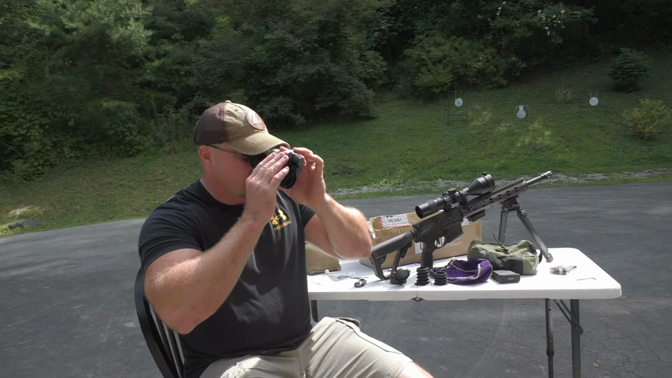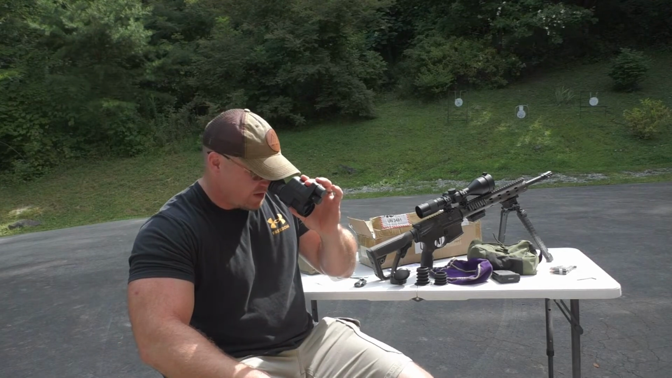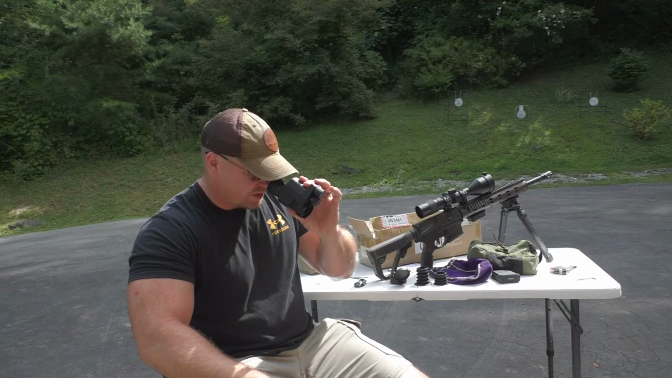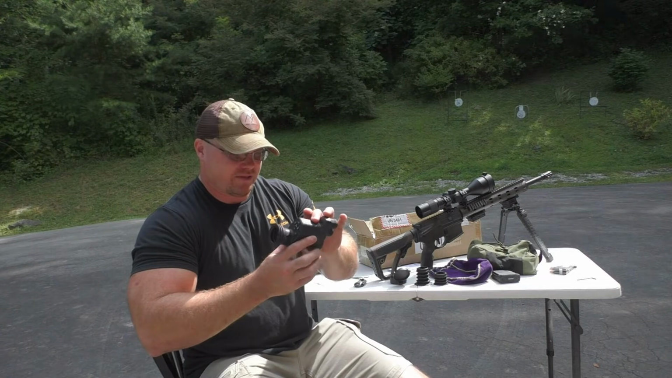Now it records video and audio, so it has an audio volume setting on here that you can adjust. Of course, you can set your clock and you can choose whether you want your videos stamped with the time and date and all that kind of thing.